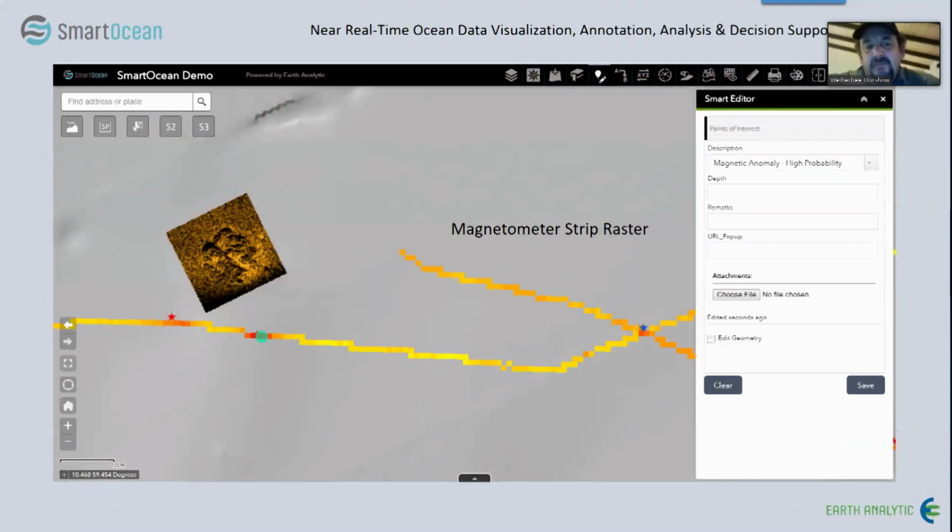Magnetometer data, same thing. Obviously, these are simple tools for eyes on shore, or even on the ship, that aren't looking at desktop software, and they can be annotating and assessing content that's coming in, and then making decisions about where to drill in and do more processing of the high SAS data, for example, in areas where the magnetometer is suggesting there's a strong signal.